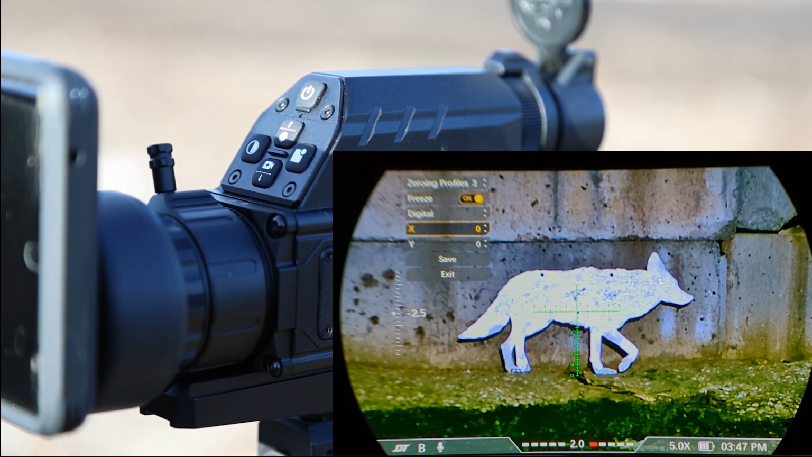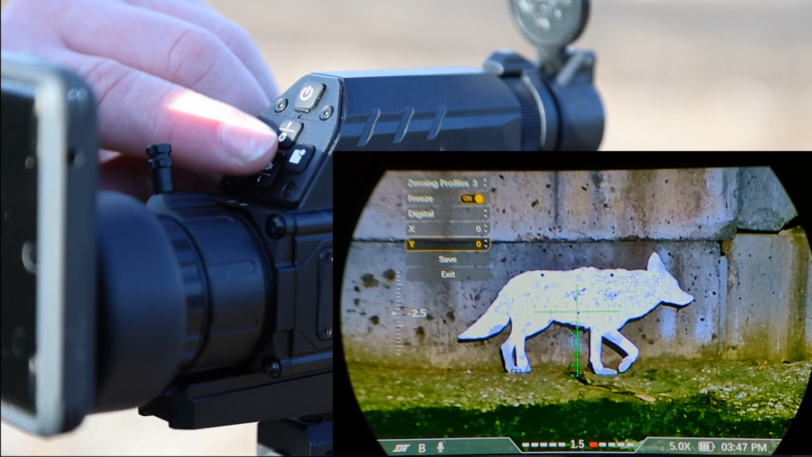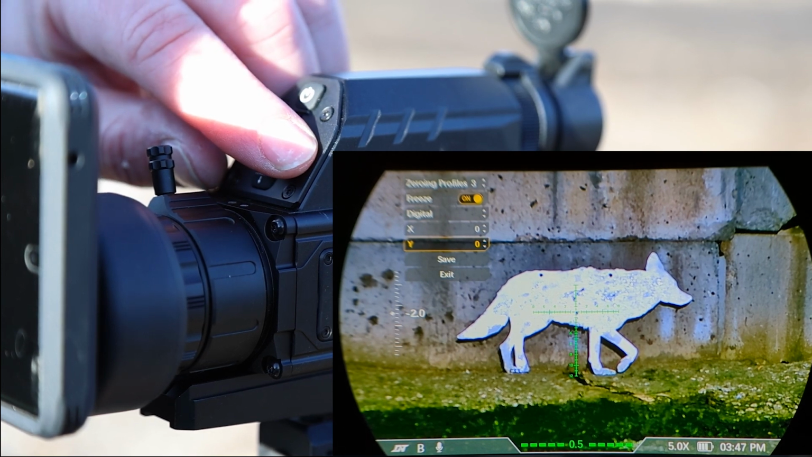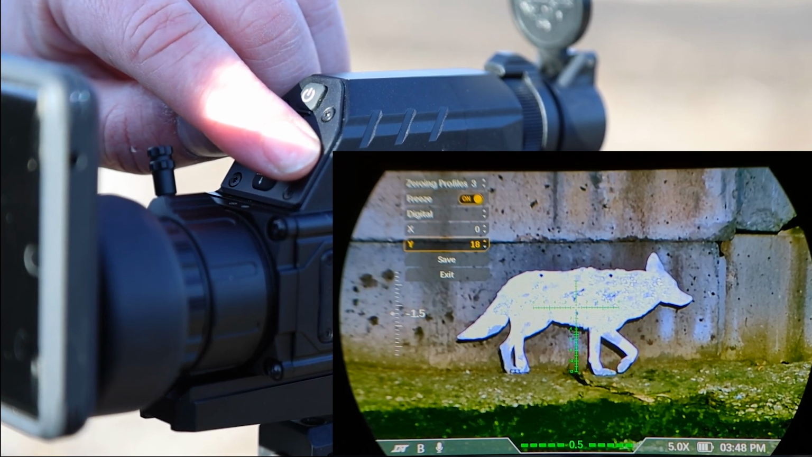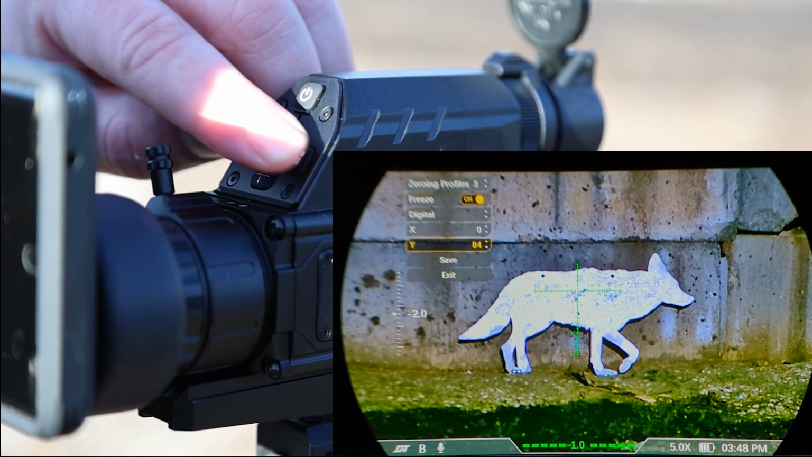The next thing we're going to do is we see that we hit a little right and a little high. So we're going to scroll down to our Y and we're going to move up first. We're going to use the left and right to move up. So in this case, to go up, it's going to be the right button or the picture-in-picture button. And once we're in line with it,